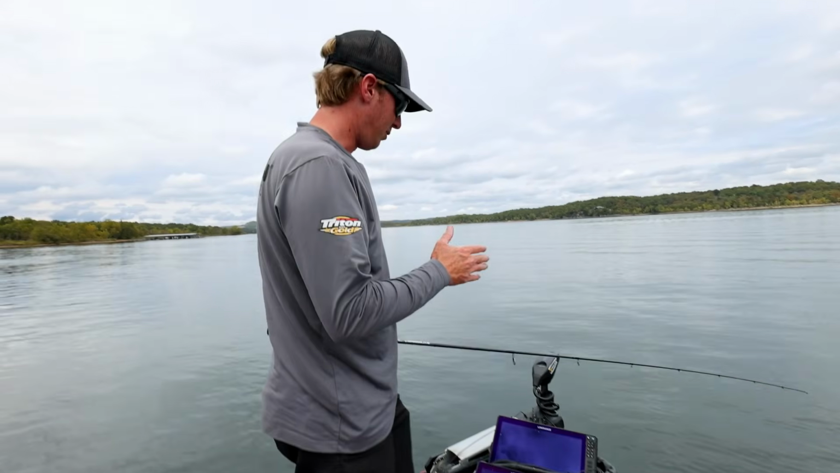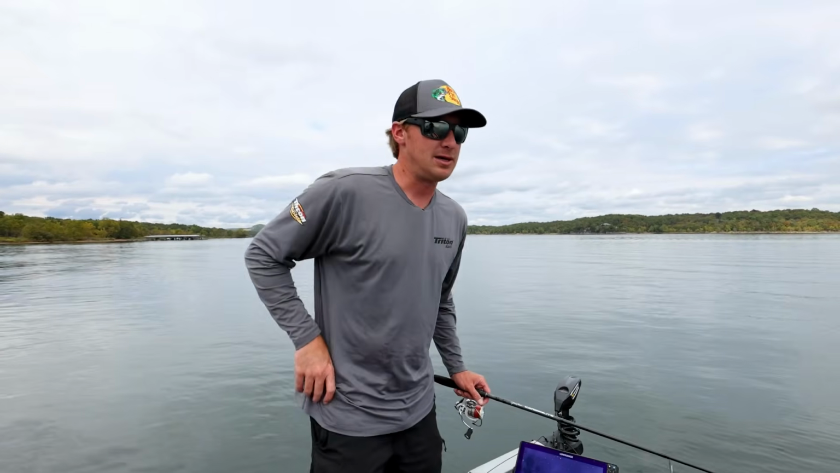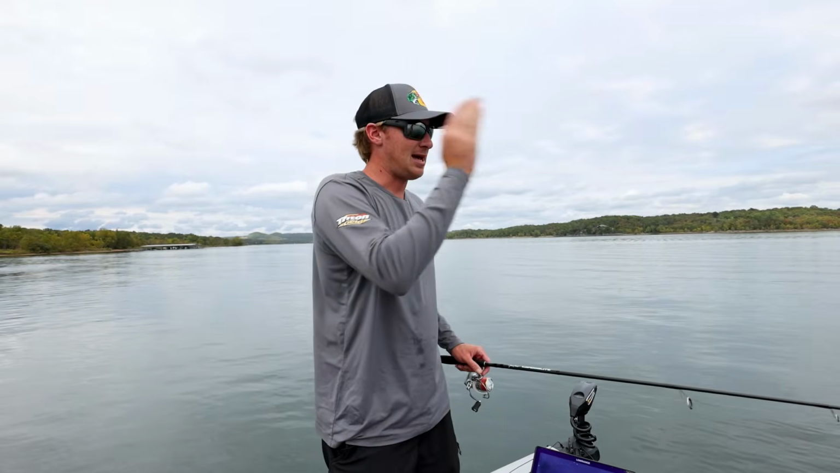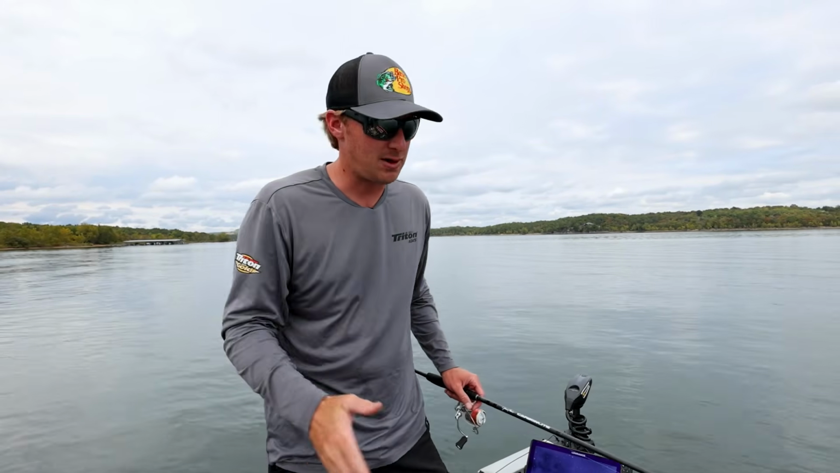But one of the biggest things that I've seen with forward-facing sonar is I understand how these fish react to my bait. I know how they're acting. I can see my exact cast, and the biggest thing for me is being able to see my bait, okay?